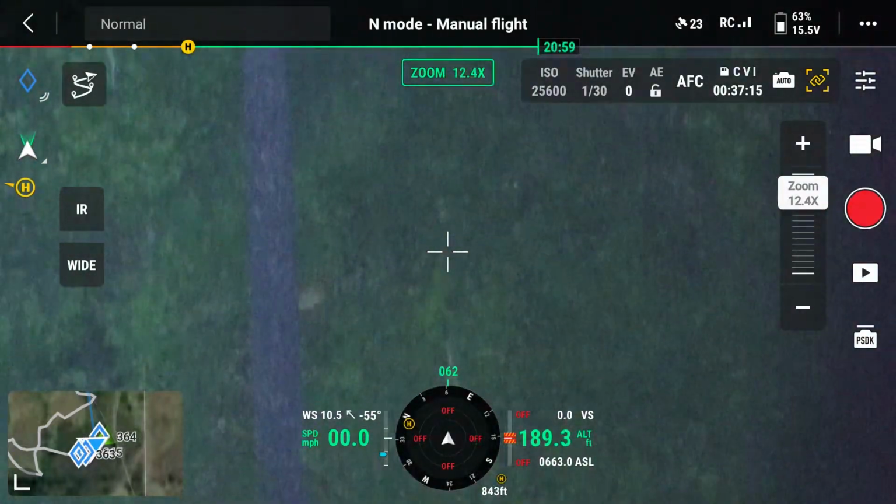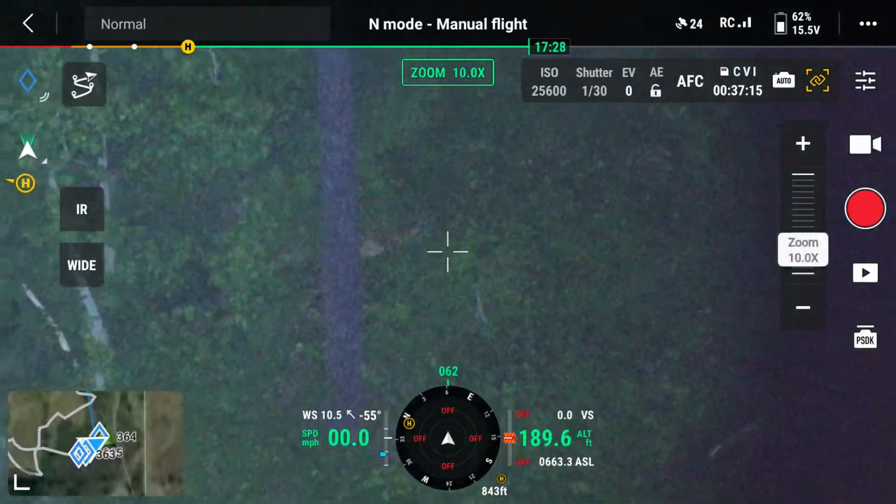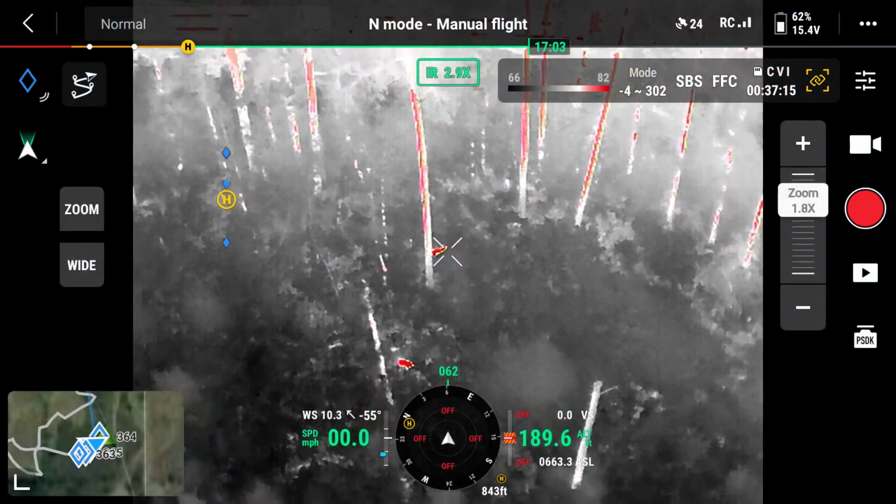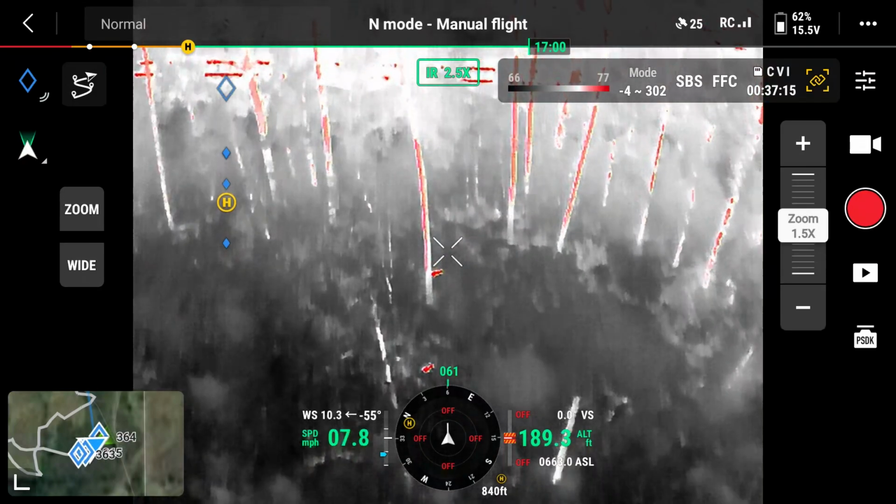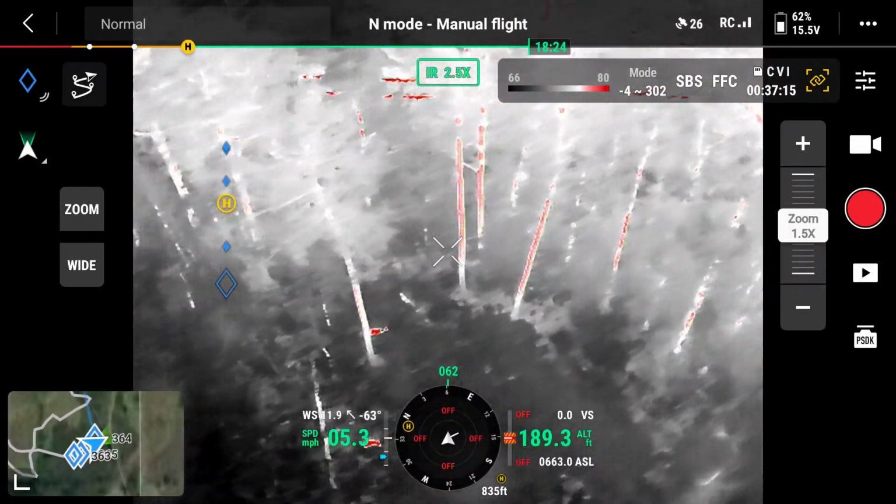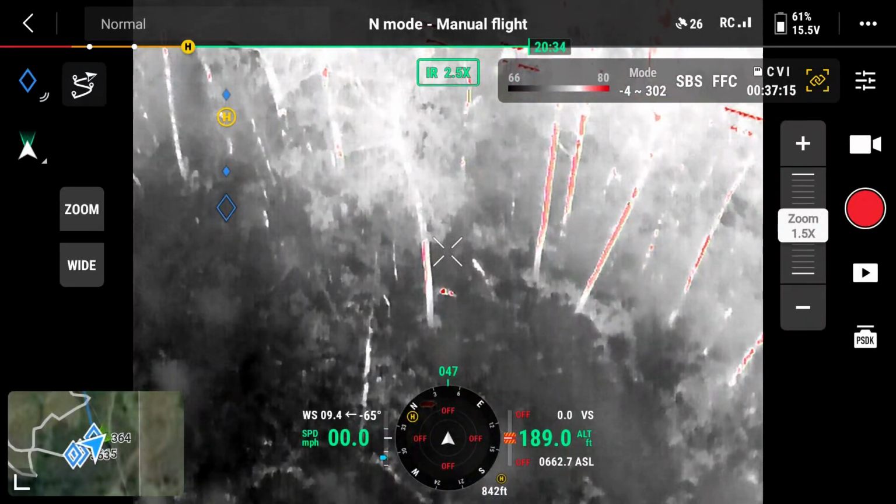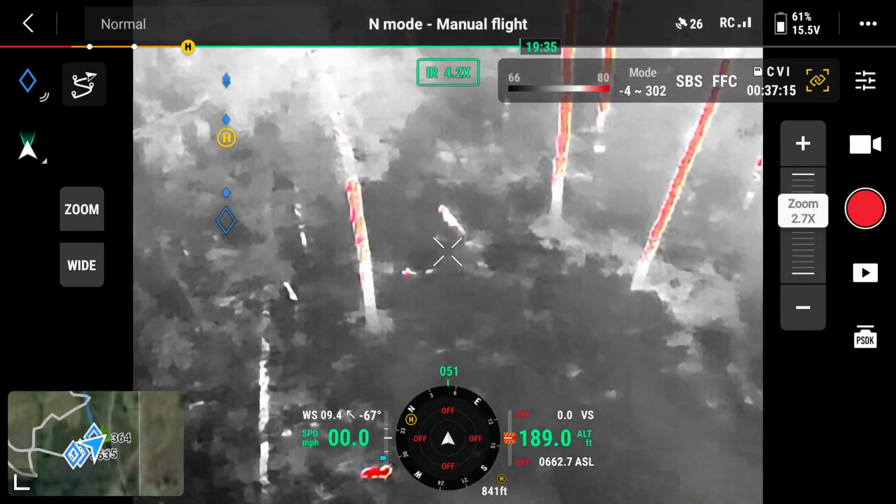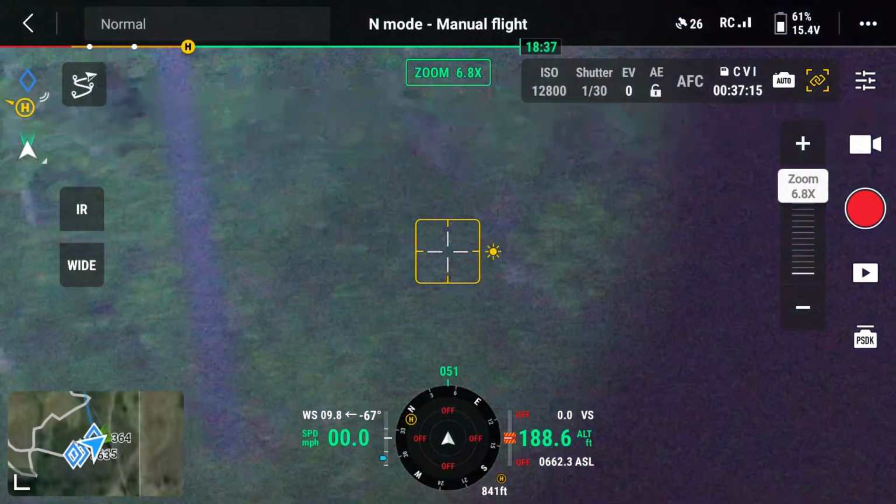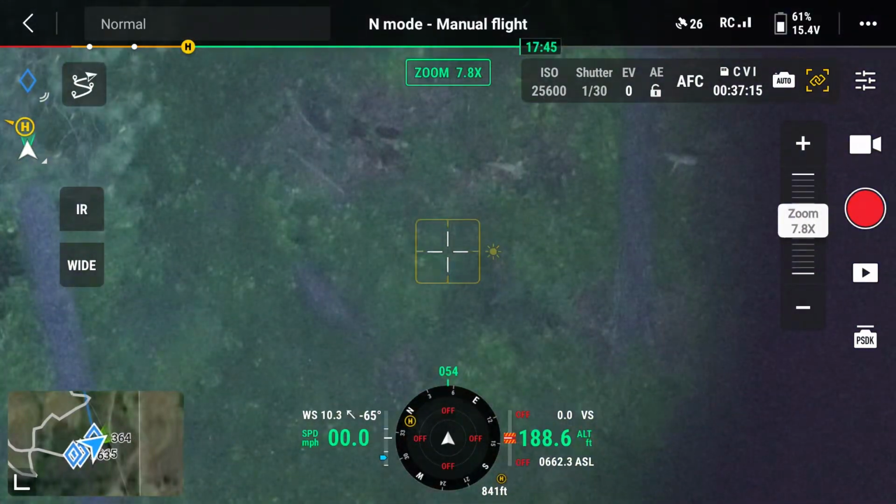you can look at your wind direction. In this case, it was very calm on the ground, but there was some 10 to 15 miles per hour of wind at 150, 250 feet. When you flip the light on, if you want to have more of the light centered, you need to line your wind direction up with your drone direction, and that's going to keep at least left